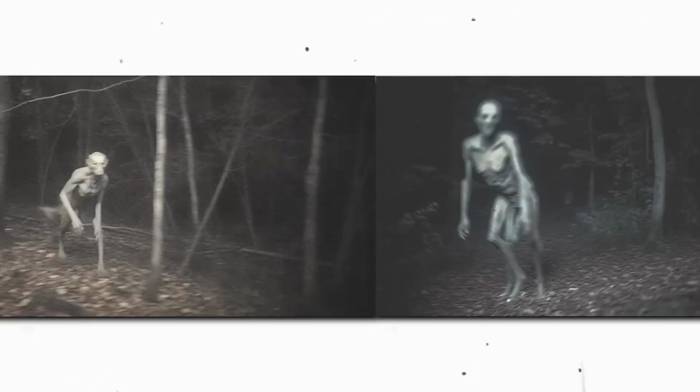Is this some form of a skinwalker, assuming different forms right before our eyes? Or are we looking at two distinct creatures? Frankly, I cannot decide which scenario is more unsettling. Each possibility brings its own unique brand of horror.